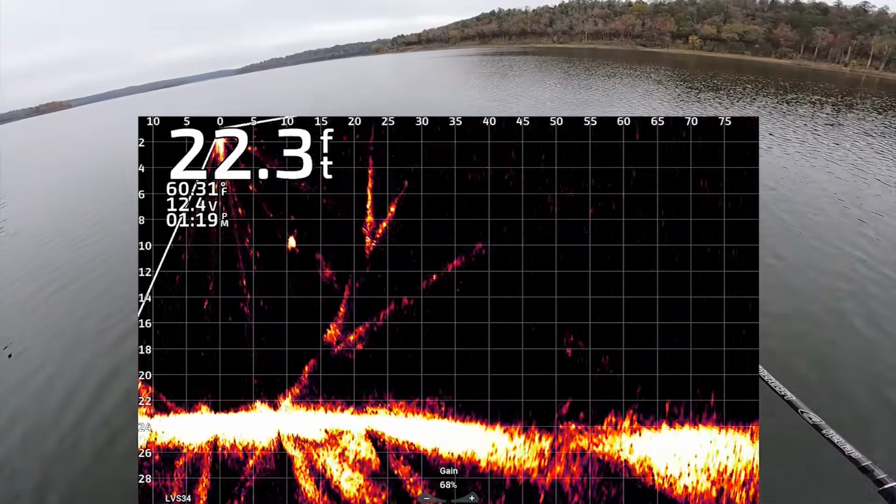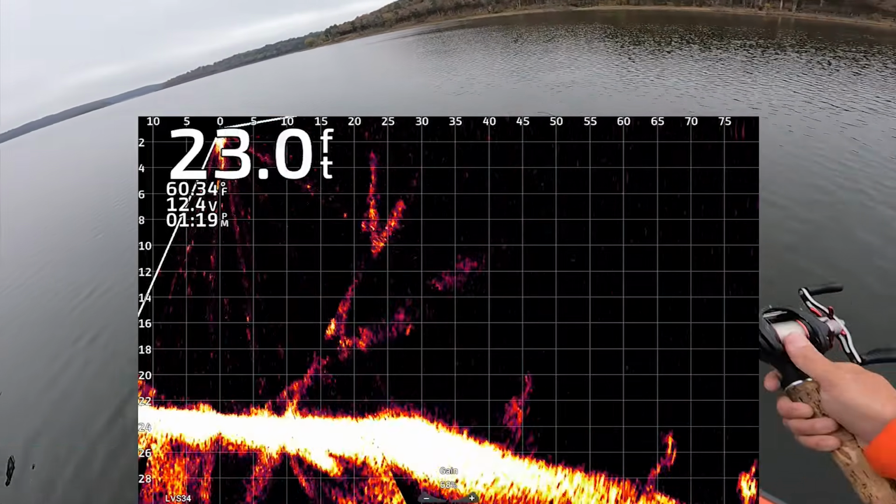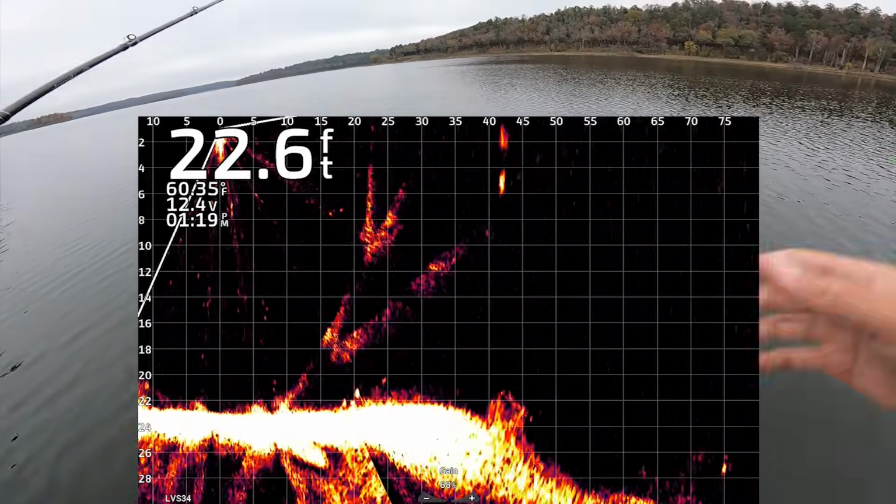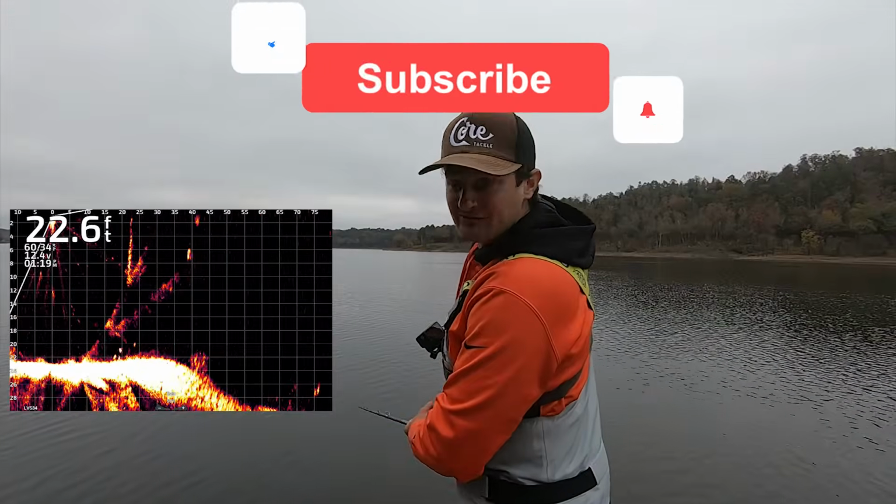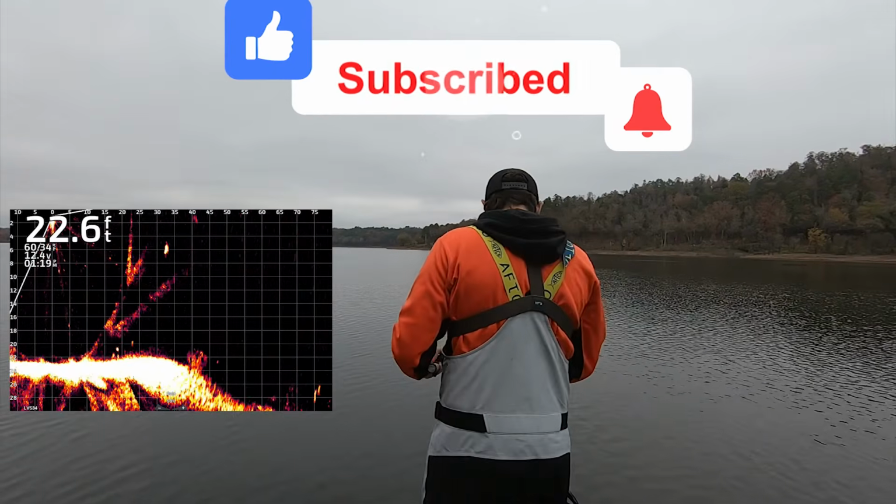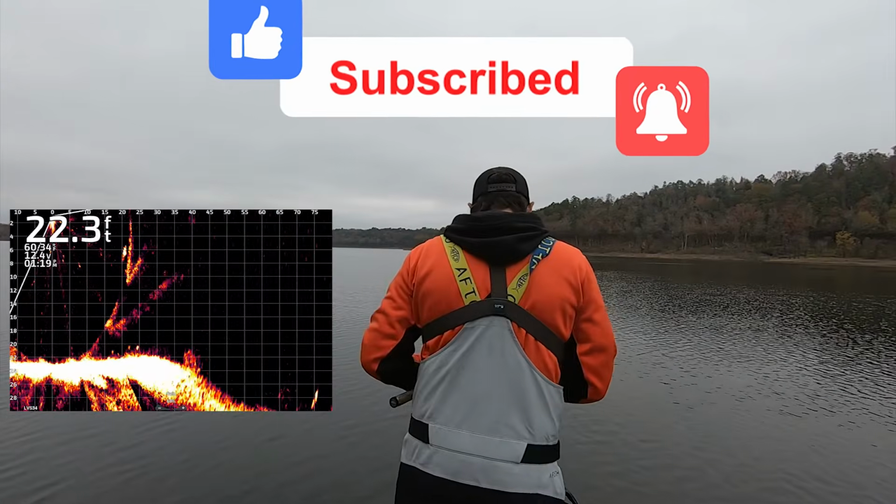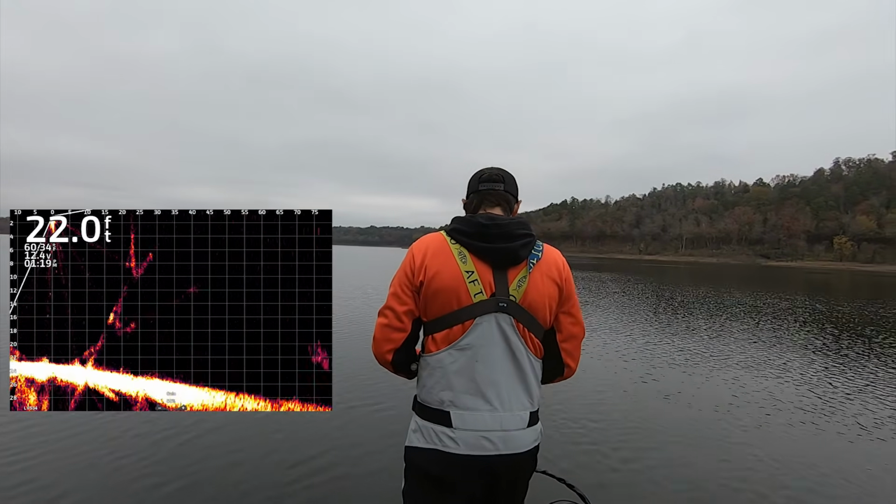All right, so real quick, I'm just going to point straight ahead and get a feel for what 40 foot is. When I threw that out, I was about to say 40 feet, and it somehow landed right there. Get a feel of knowing how your spool's going, how long it's in the air. So right there is 40 foot.